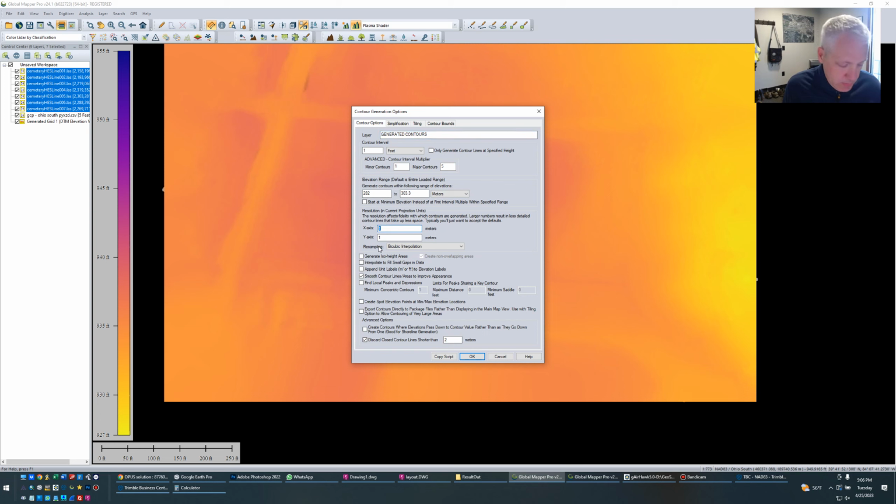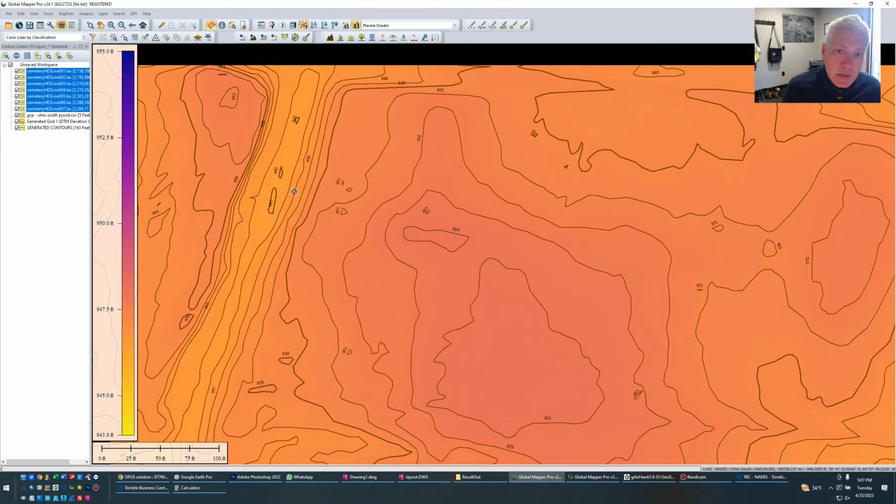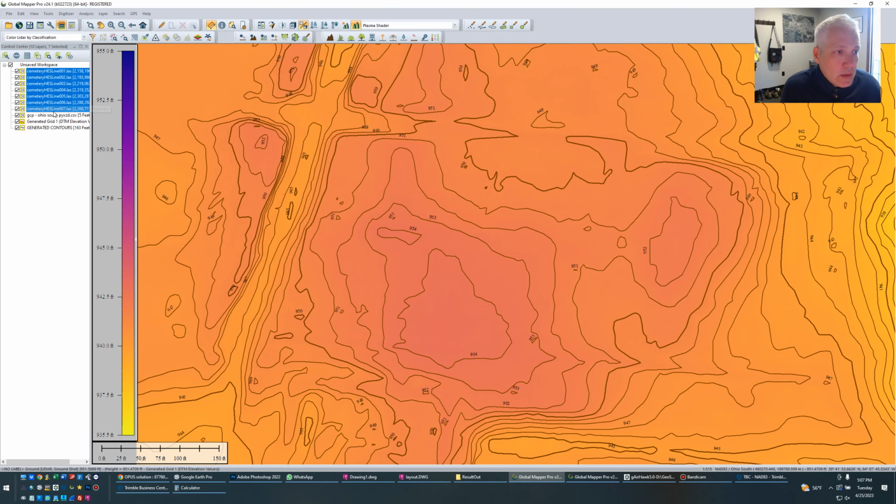One foot, 1 meter. Let's make that 2 meters. So it's not hard. It's really not.